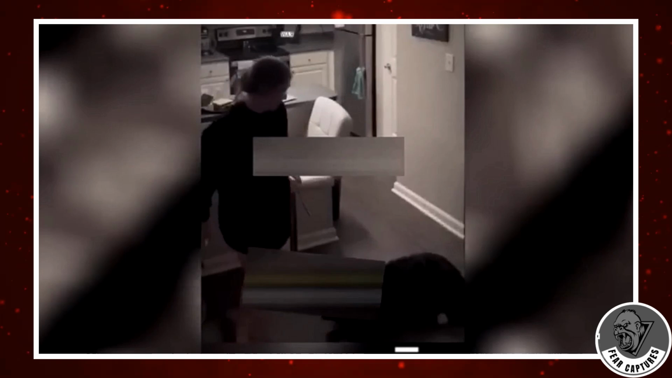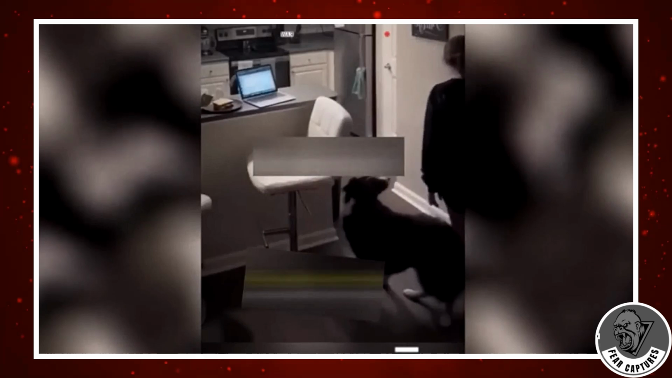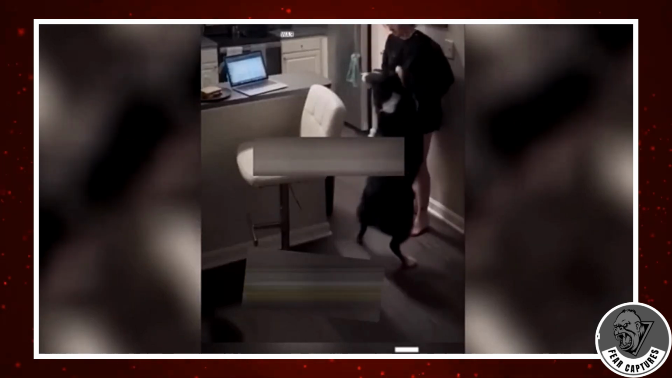You might have caught wind of this viral video. It starts with a typical scene in a girl's kitchen. She's busy and ready to dig into her sandwich. Just as she gets up to move, her dog springs into action, jumping up and putting his paws on her chest. It turns out this is his signal for her to sit back down.